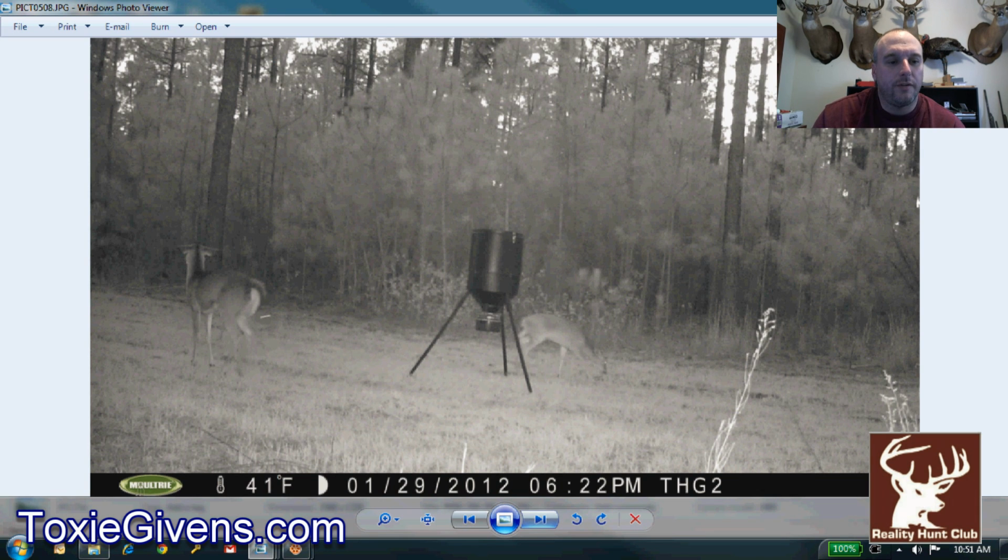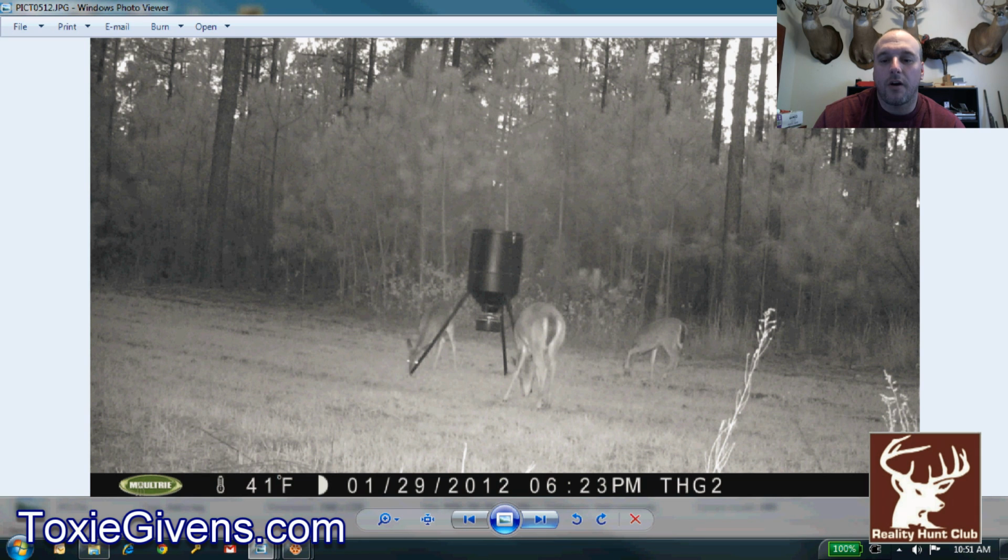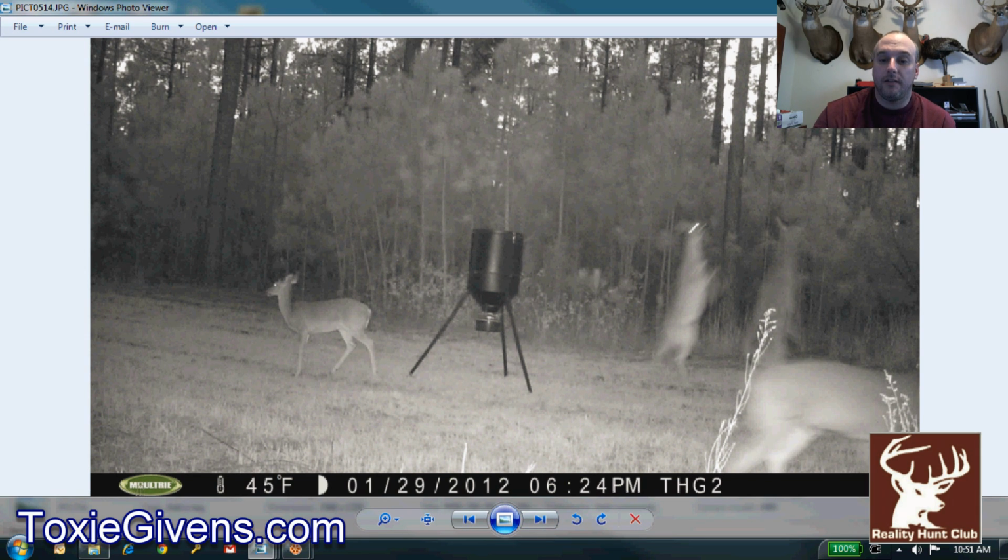Every year I get a doe that's posturing. Look at this doe right here posturing on this feeder. You see her ears back. She's bowing up. So I was looking at these photos and I came to this one. I was like, wow, look at these two does on their hind legs about to fight over this feeder. And why are they doing it?